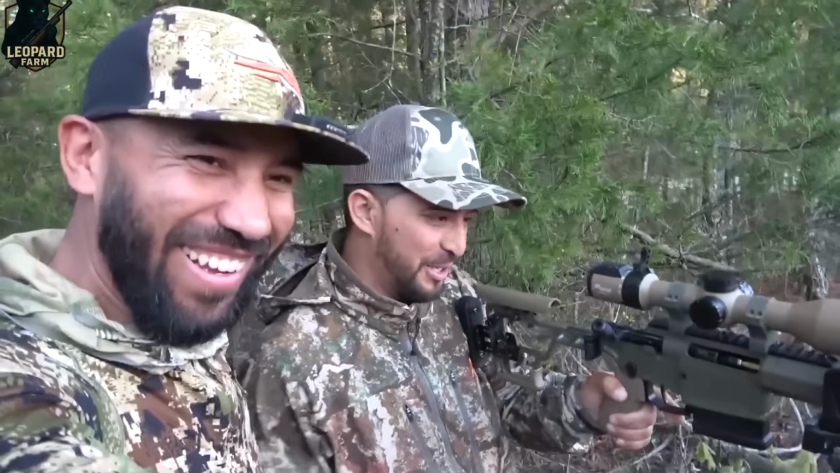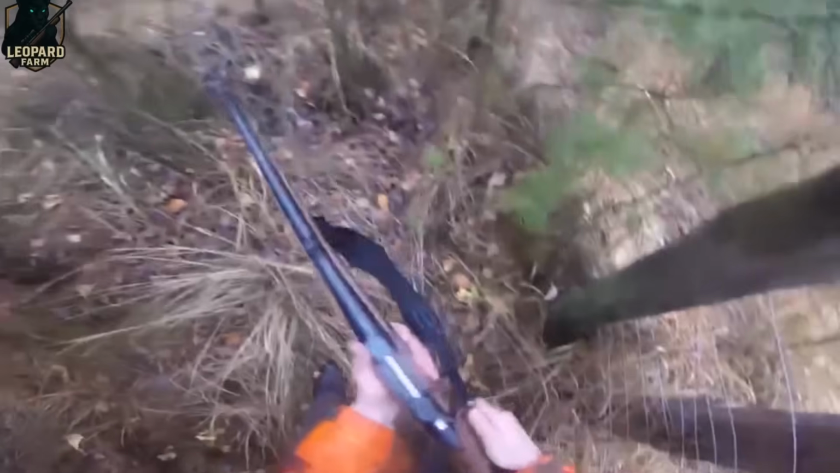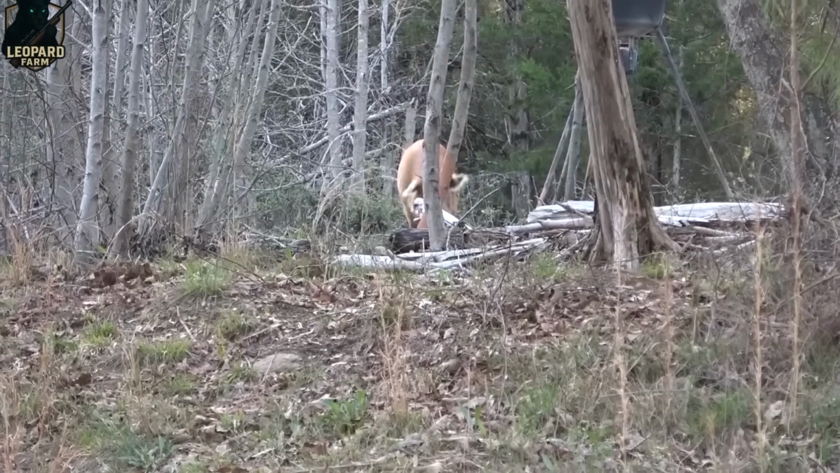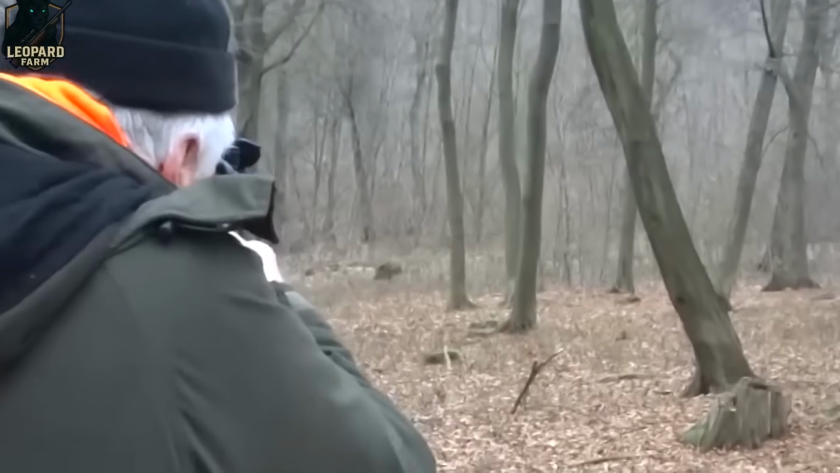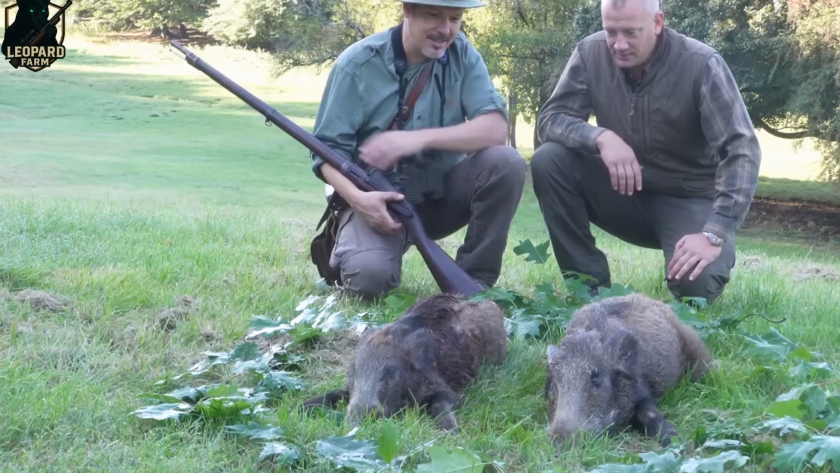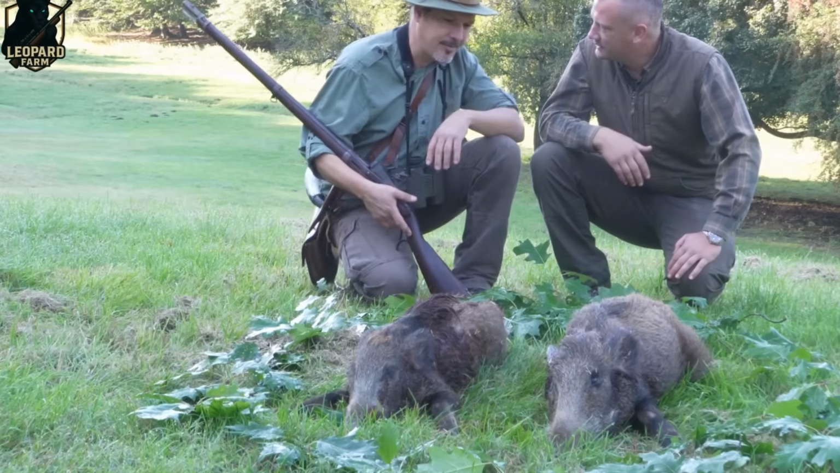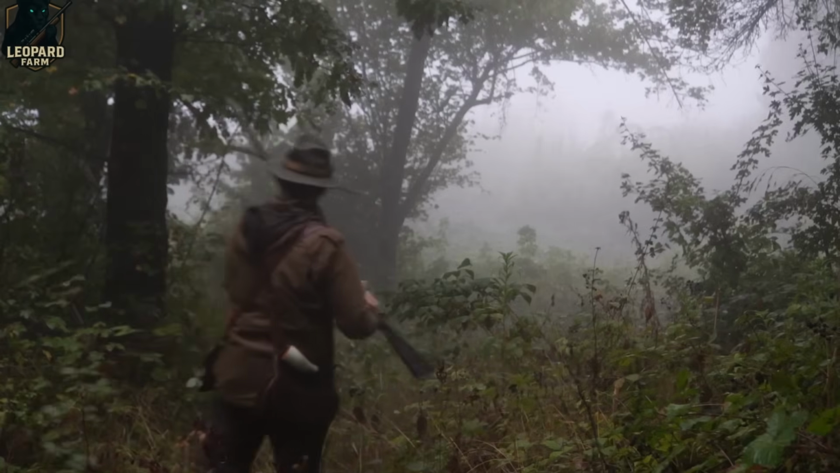The pursuit through the forest was far from over. It was a test of endurance, skill, and strategy. With years of hunting under our belts and a deep understanding of wild boar behavior, we knew exactly how to coordinate a successful takedown. The team split into 3 specialized units, each positioned to block escape routes and close in from different angles.